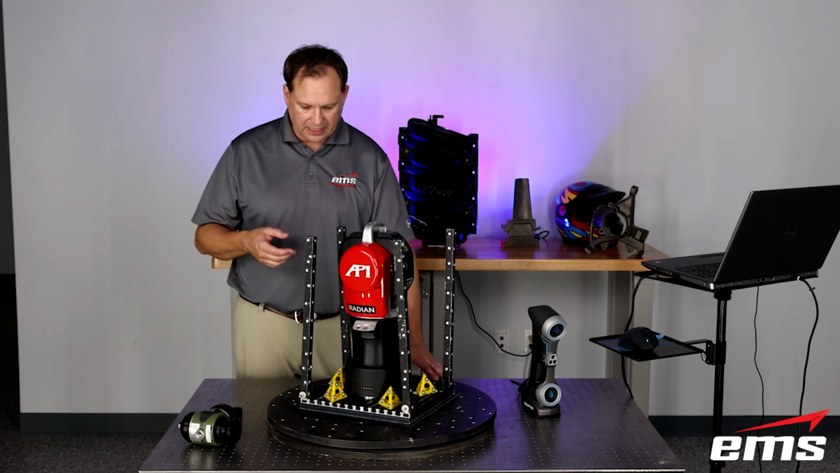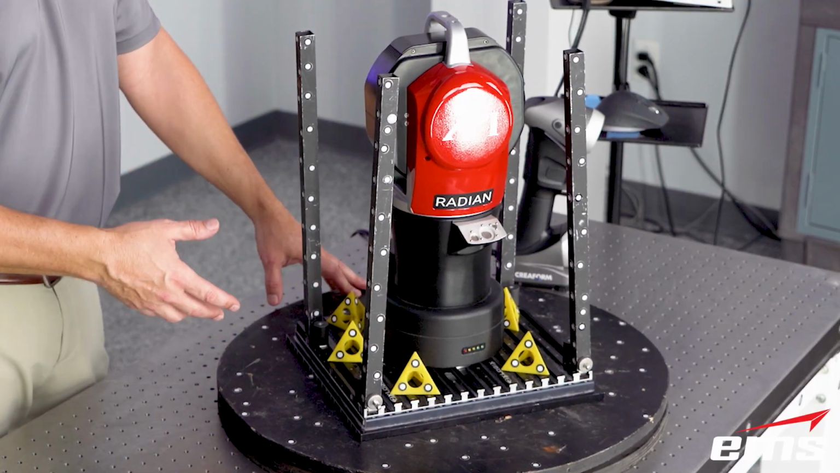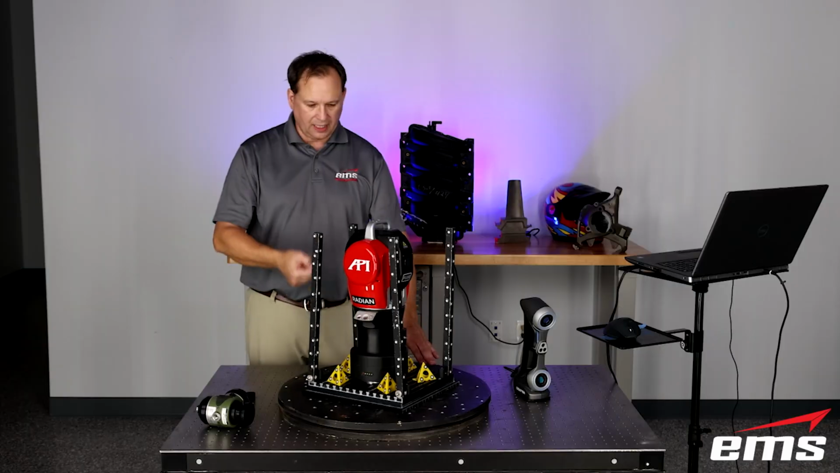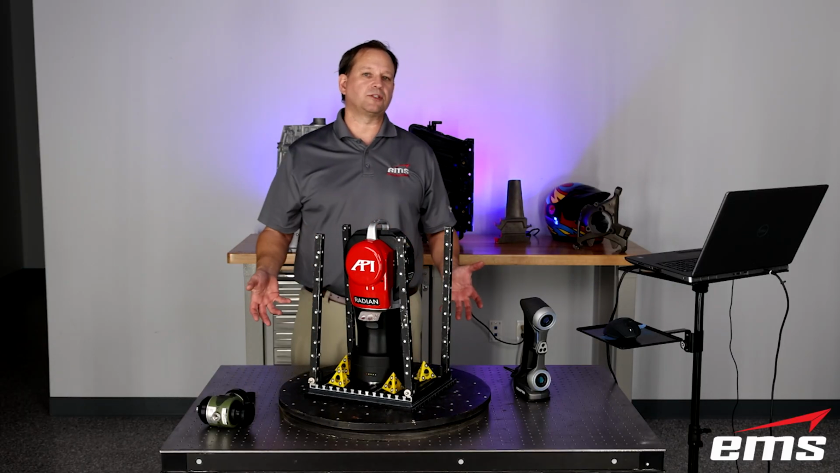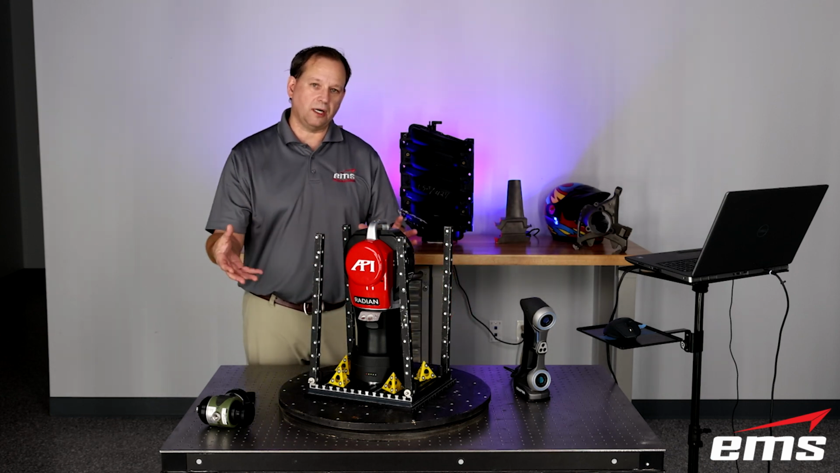So I've got it on a rotary table. There's targets on the table. I've got these little triangles. Those help as well. And then just these vertical bars that have targets on them. So basically, I can scan this whole thing without actually putting targets on it, as long as I don't move the object in relation to the targets, we're fine.